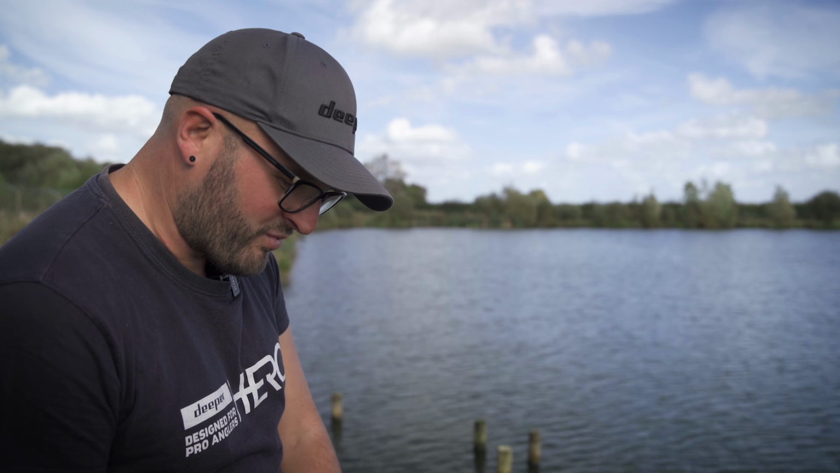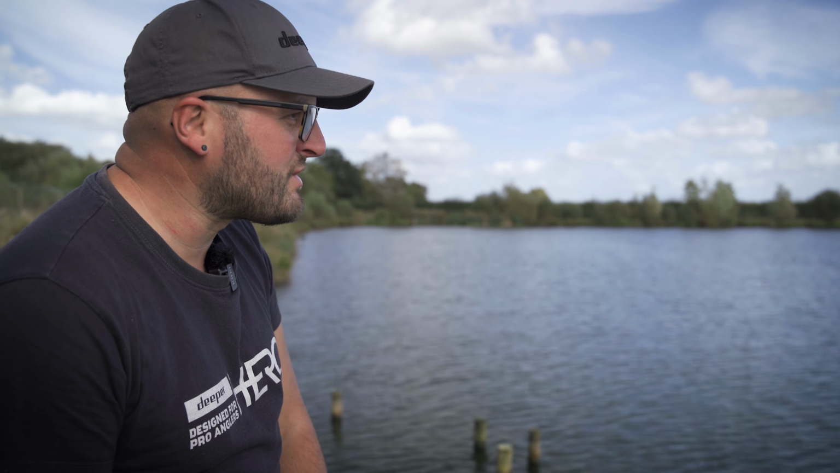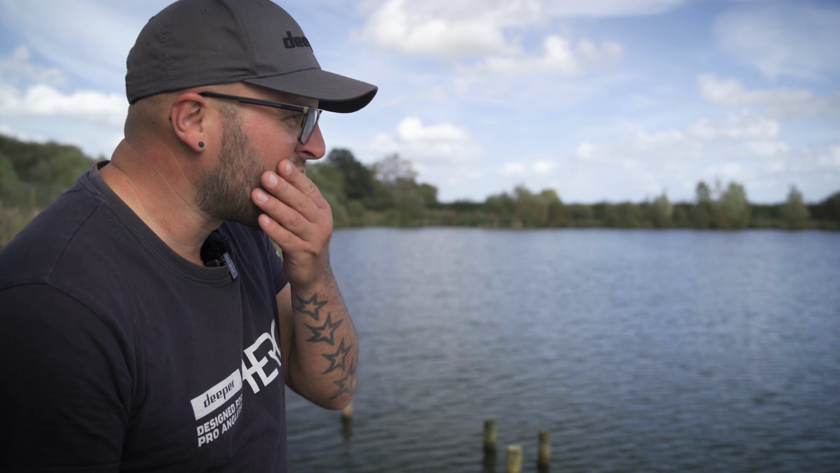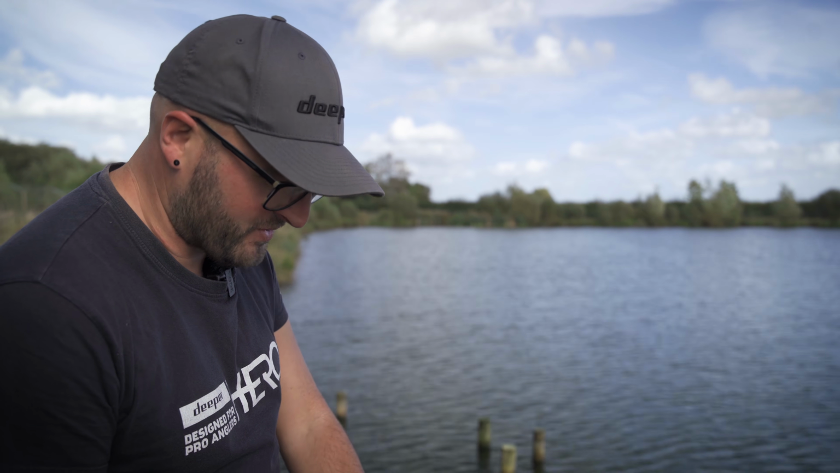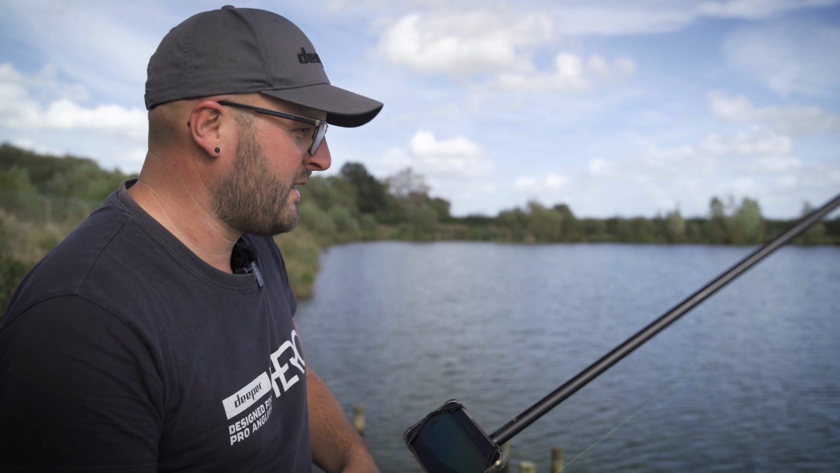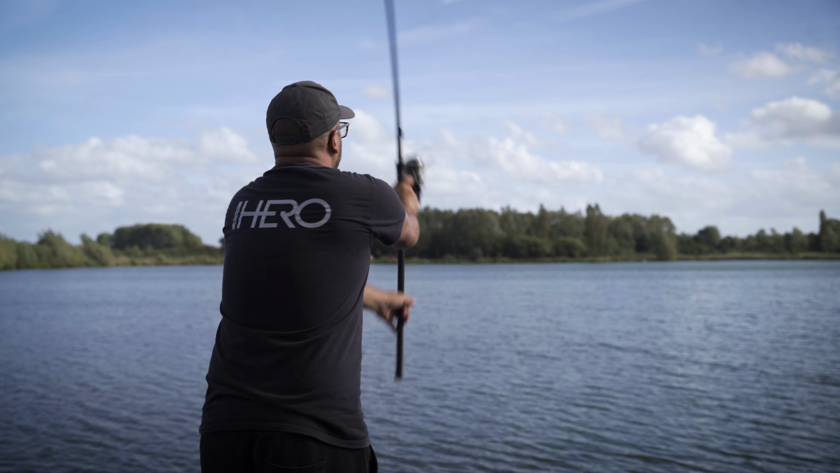I think I'm going to fish probably all 3 rods on the same spot and give them a real good hit of bait. Now there's a good few hundred fish in here, 500-600 fish I'm led to believe, so I'm hoping that they're going to be hungry. Coming up that marginal shelf now, so we'll have him in, we'll get this wrapped up and we'll get the fishing rod sorted.